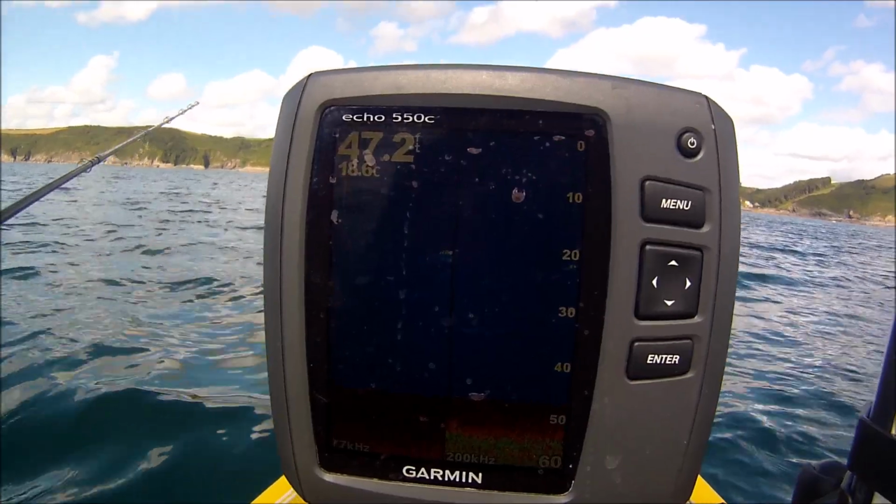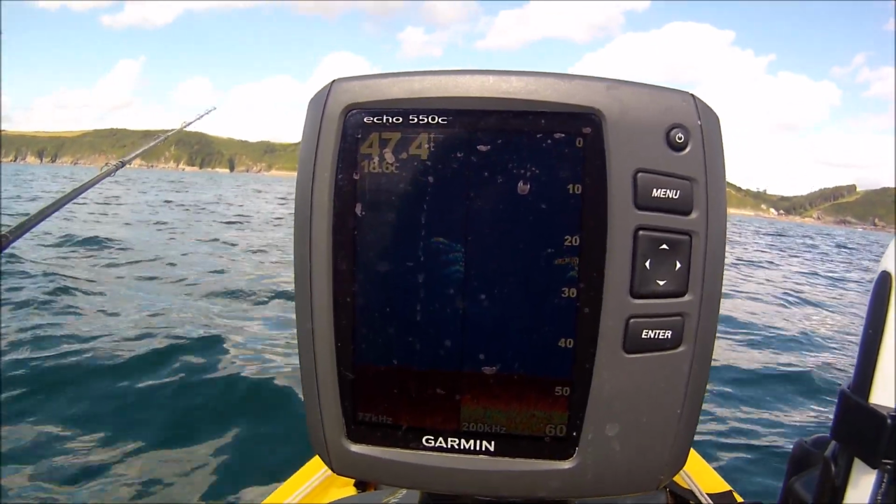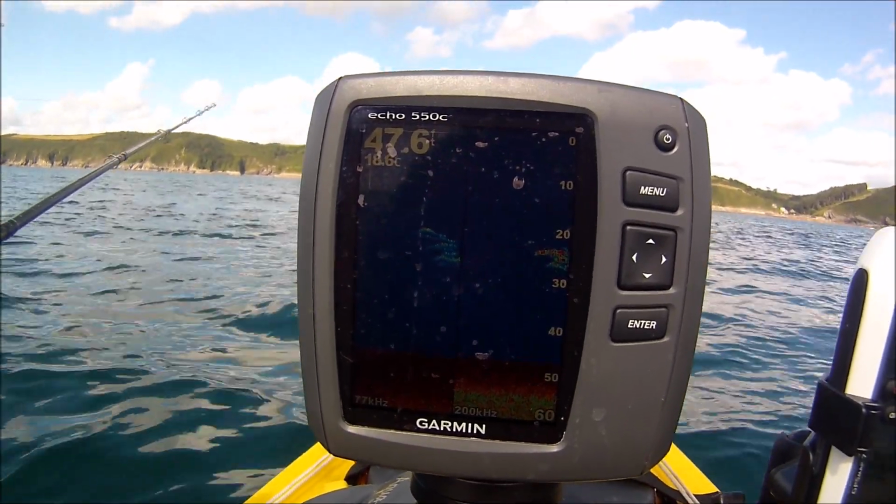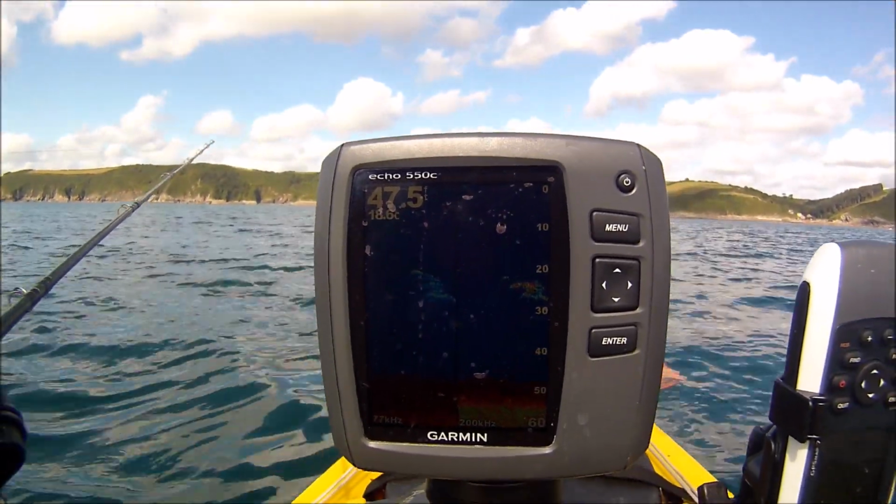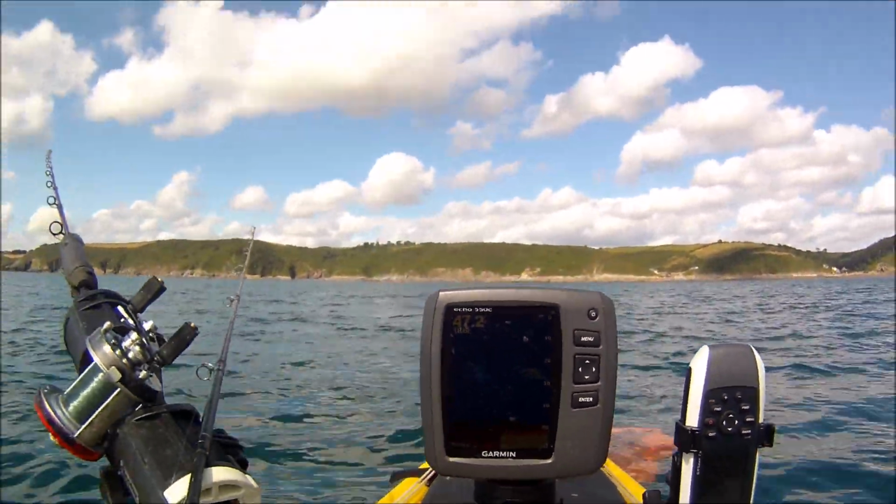But there's another one coming through there, and I'm going to try and prove it to you. So I'm just going to take the camera now. I'm going to lower the jig down amongst that and prove to you that it is mackerel.